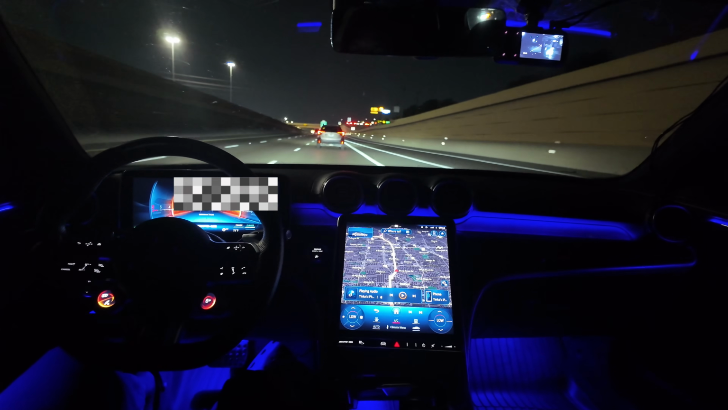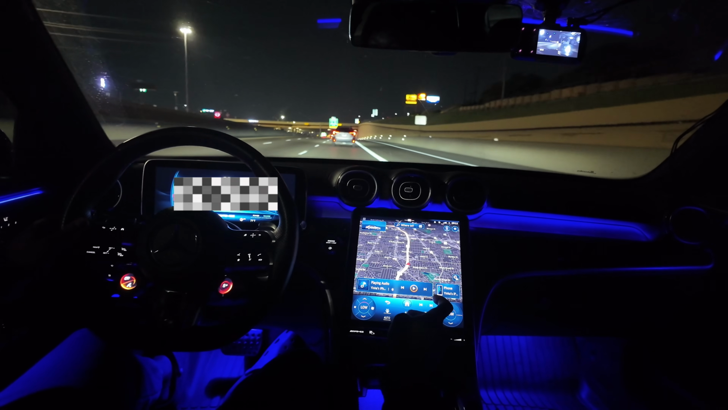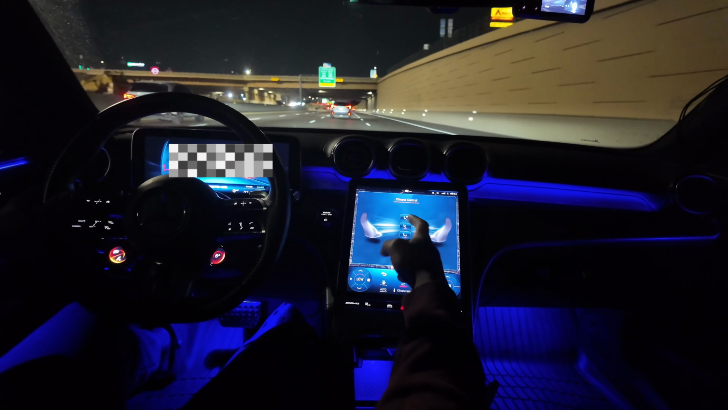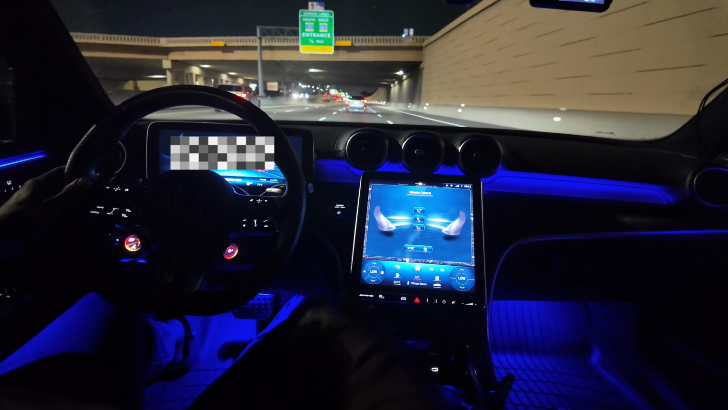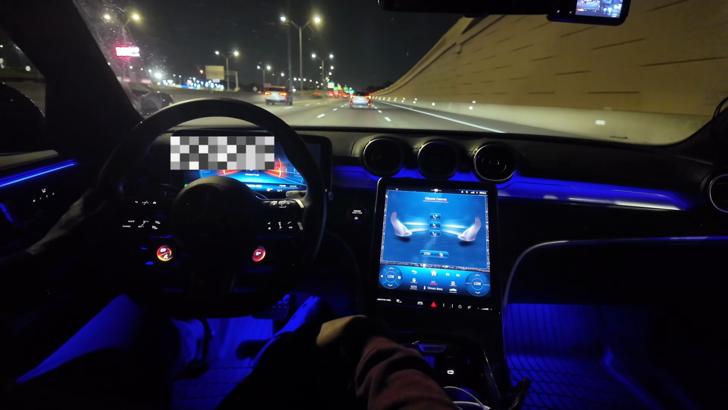So one thing I don't like about this car though, the climate control is on the screen, so it's no actual buttons. So I actually gotta click the touch screen and do all this stuff. It's kind of hard to focus on that while you're driving.